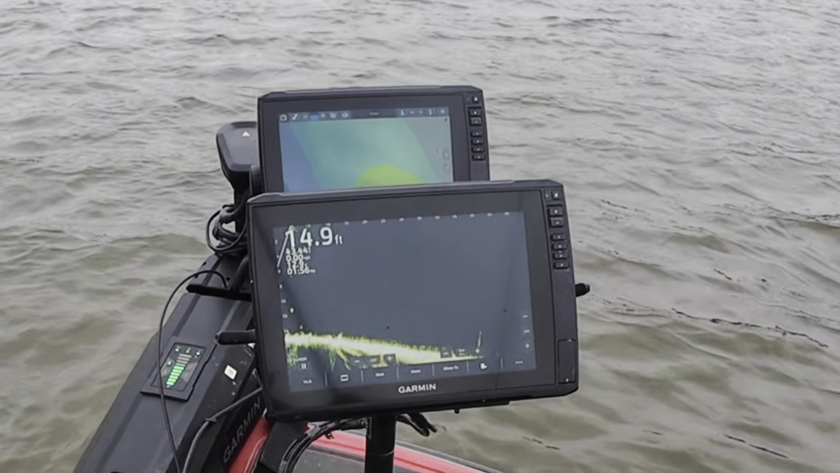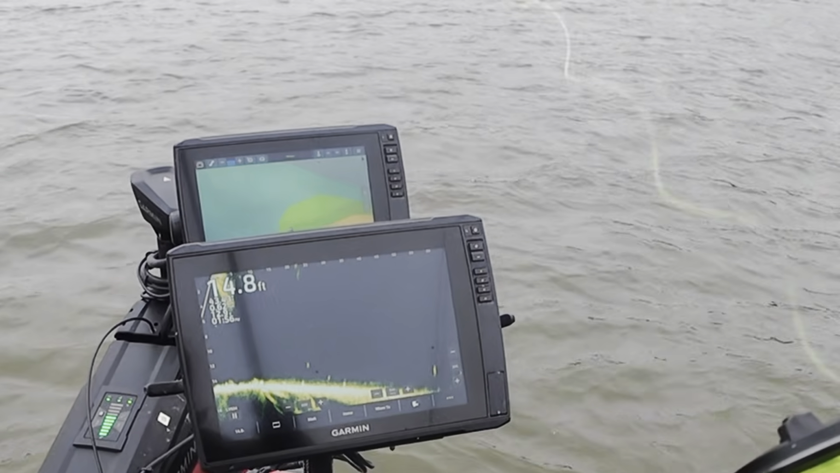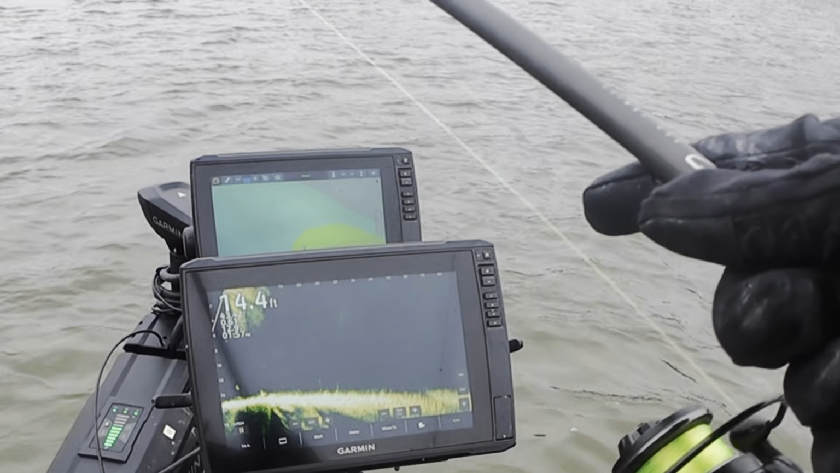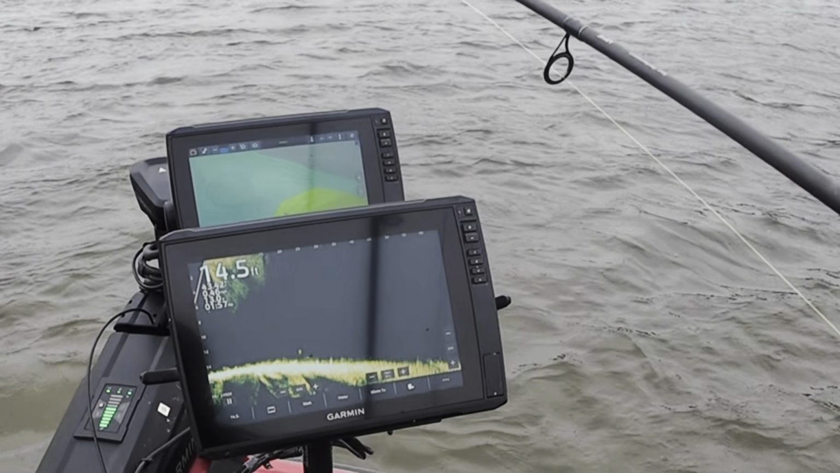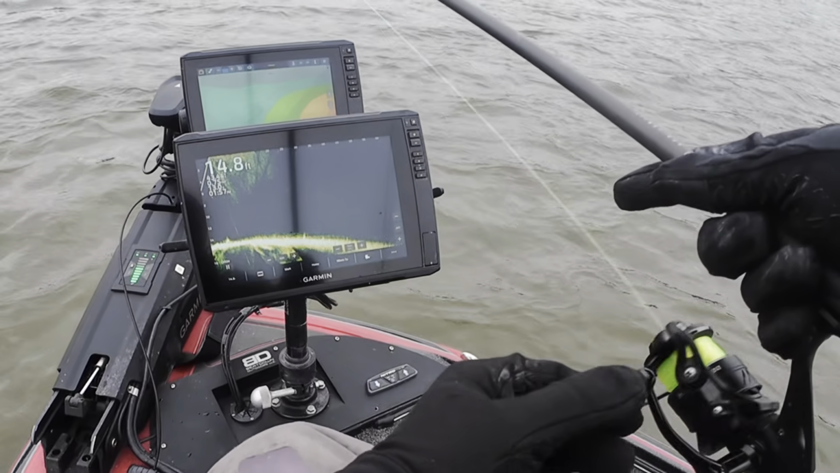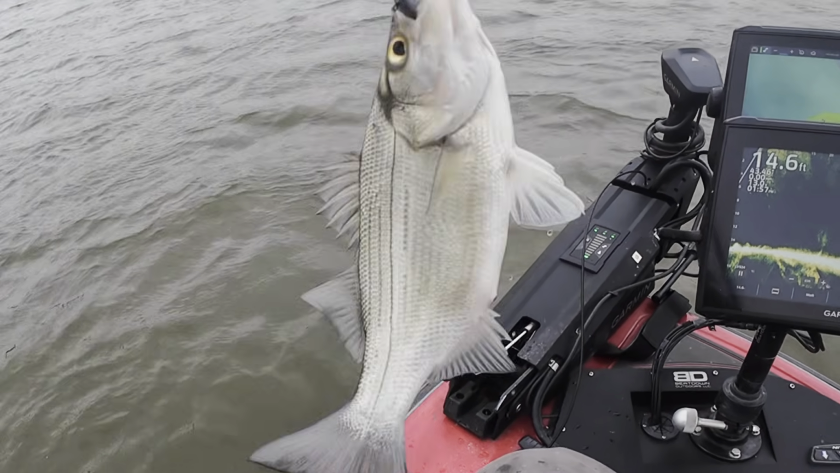Looks like they're right here, about 15, 20 foot out from me. Right on the bottom, there's a whole bunch of them. It's gonna be hard to see, but I am going down to the bottom. Start working this minnow back. Let it keep contact with the bottom. Come on, guys. They are moving fast. Fish on. Got one of them. It's a white bass. Boy, them white bass are feisty.